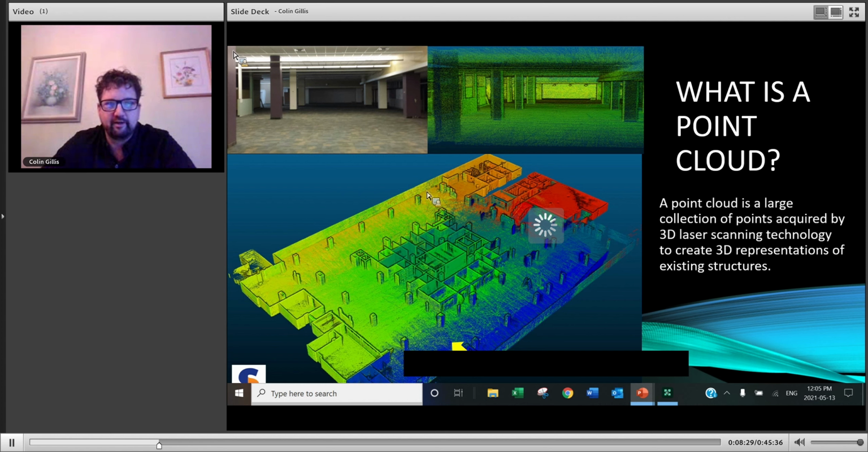Again, raw point cloud data can be useful if you're able to use some of the technology and software out there. One of the most common ones is Cloud Compare, which is a free software. You can go in and manipulate and play with point clouds as much as you want and measure things. But it's not a common software. A lot of people don't know how to use it. So a lot of times this is converted into either AutoCAD or Revit files. So that's your basic point cloud.